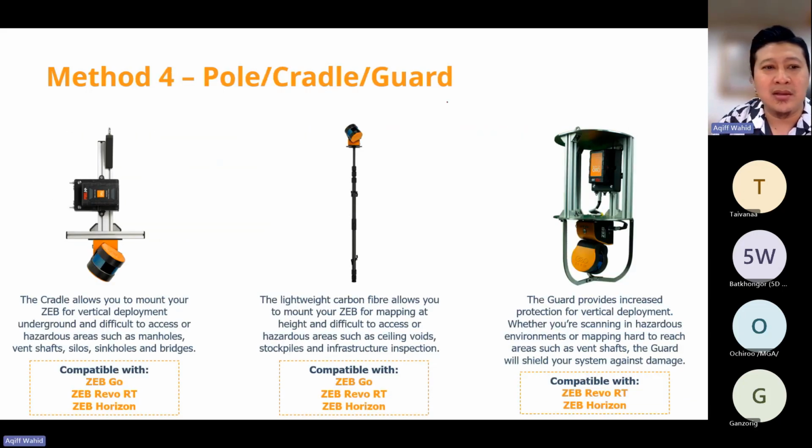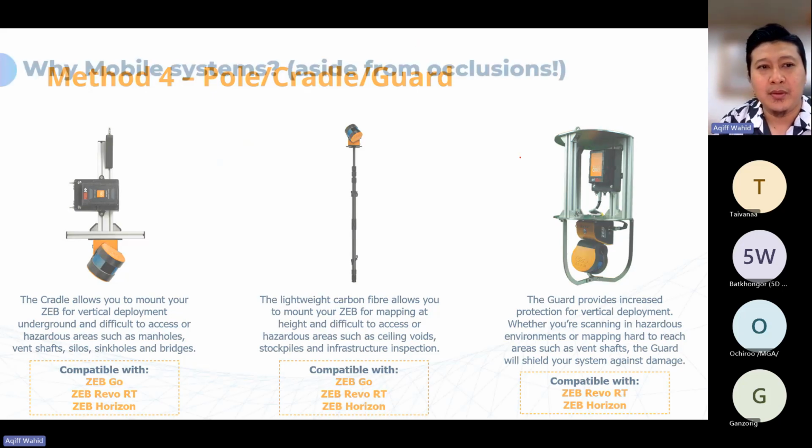And pole, cradle, guard. This is the pole, for example, if you want to capture some area which is confined, on top or at the bottom. The cradle allows you to lower down the scanner inside a silo in a mining area, in a cement silo, for example, for you to be able to measure the stockpile. And most of the application is mainly for the stockpile.